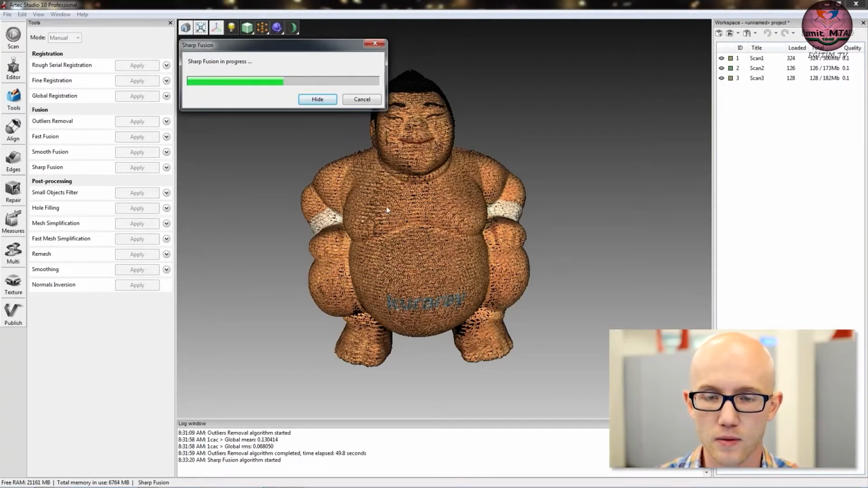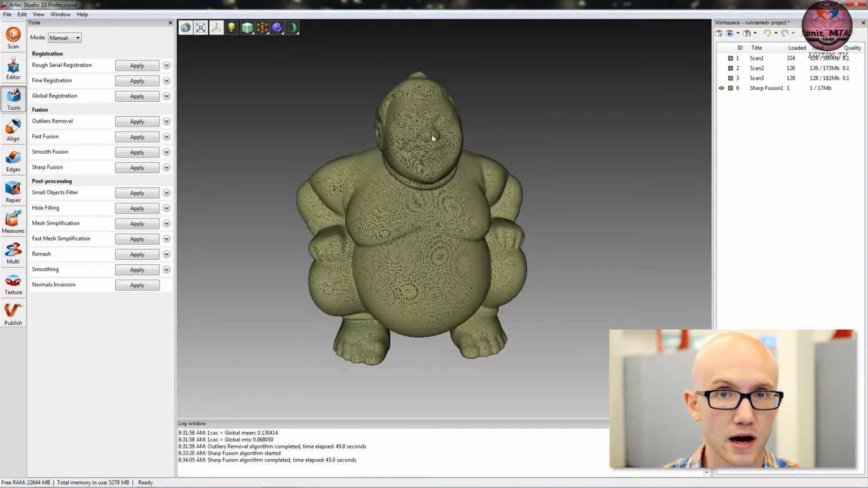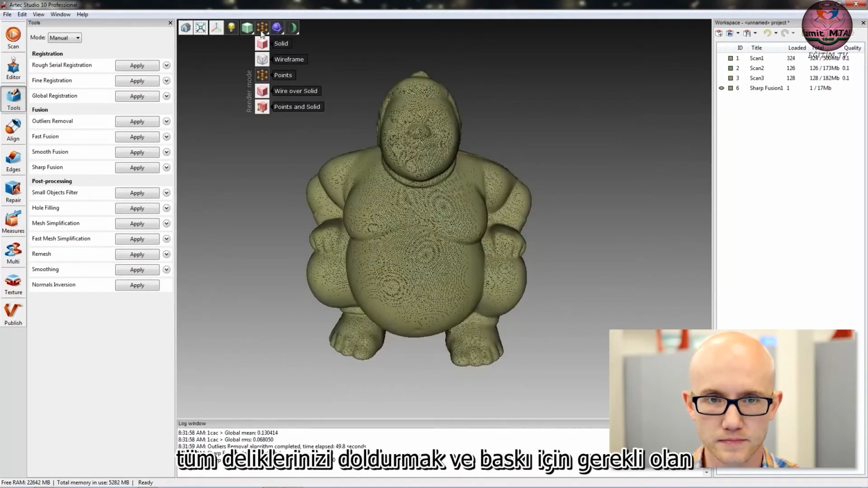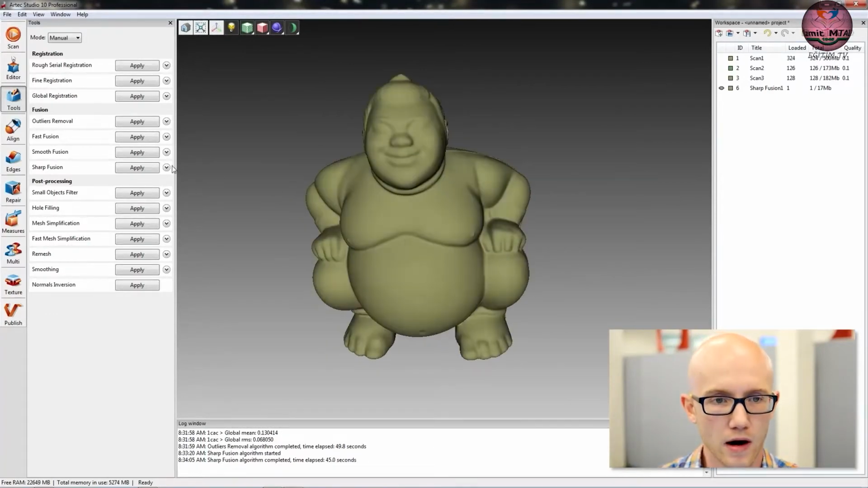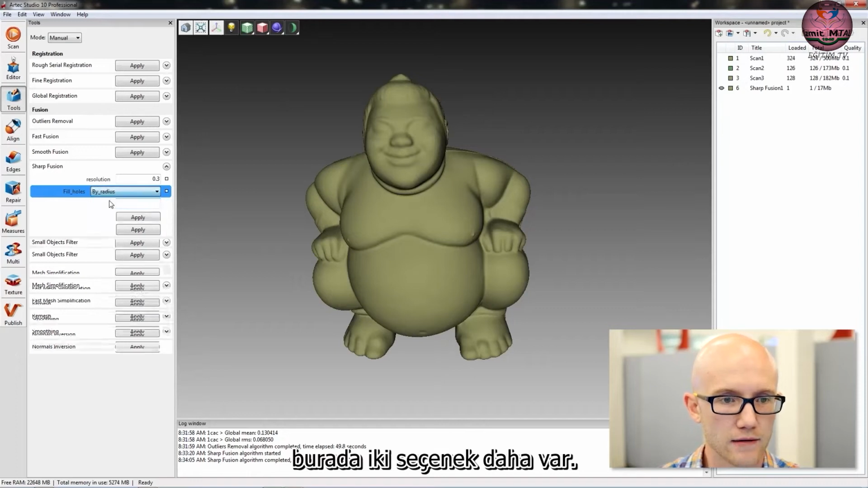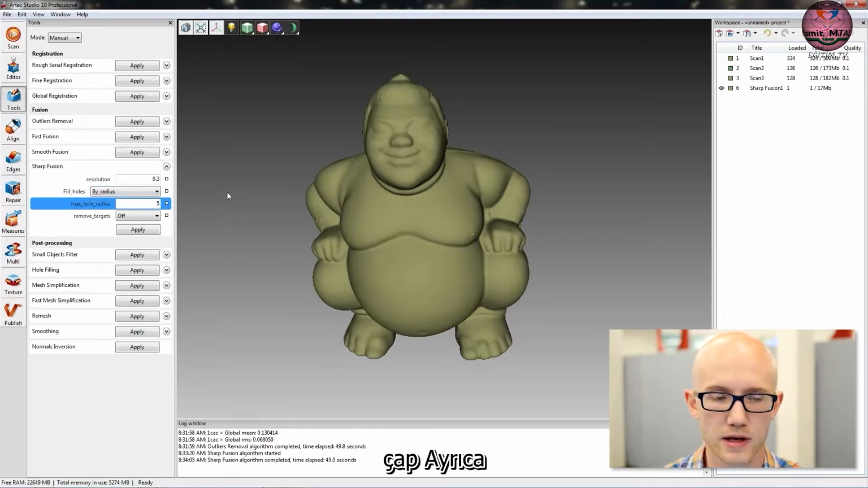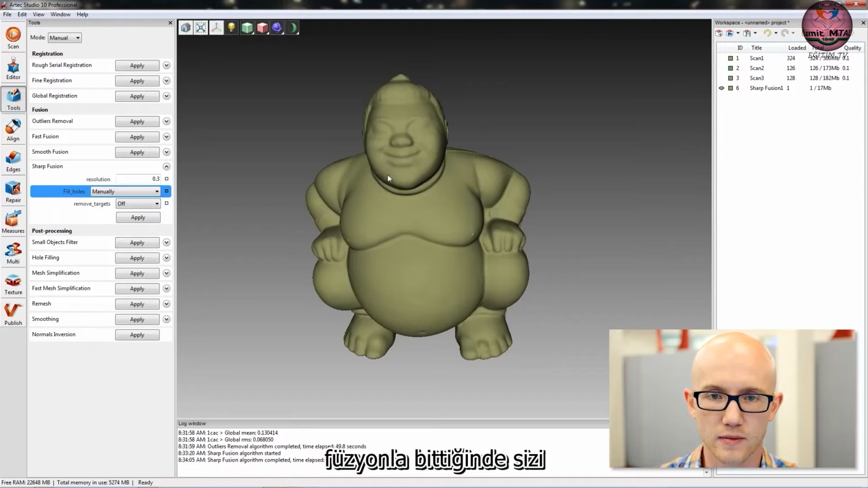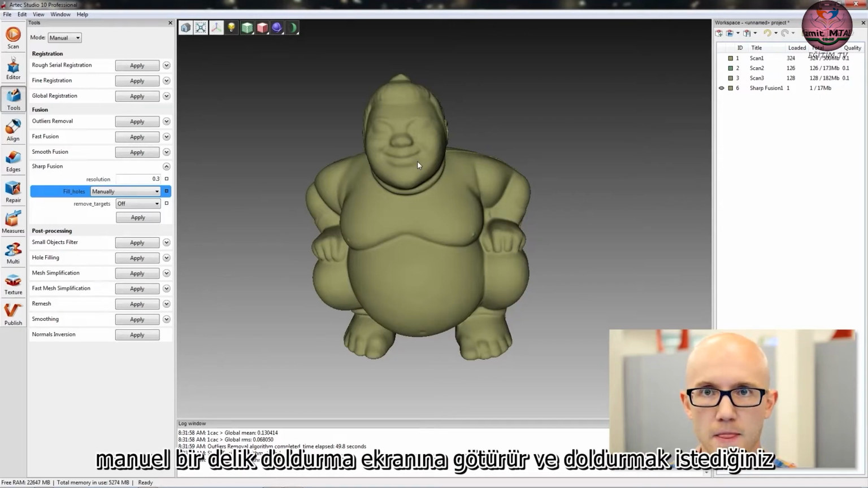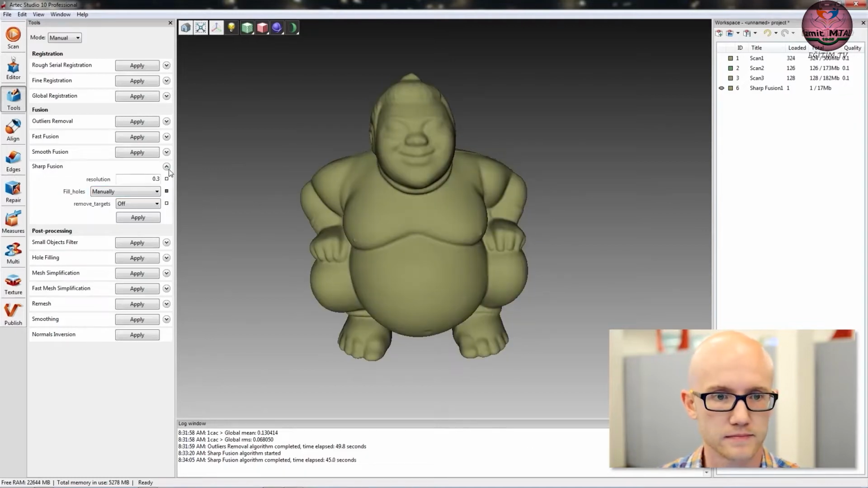I chose the watertight hole filling algorithm, which is great if you're going to 3D print an object later. It's going to fill in all of your holes and make sure that you have a watertight model, which is needed for printing. There are two other options here. I could fill holes by radius, saying, fill all holes that are smaller than, in this case, 5 millimeters in diameter. I could also do a manual hole fill, which means when it's done with the fusion, it brings you over to a manual hole filling screen, and you can click on the specific holes that you want to fill in.